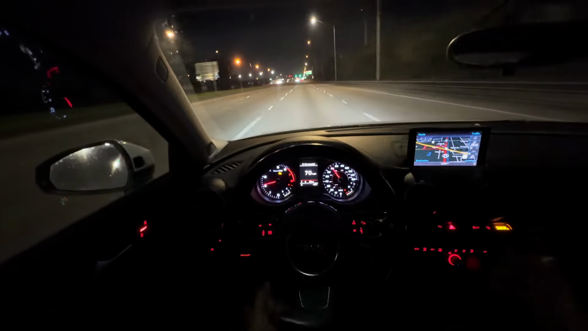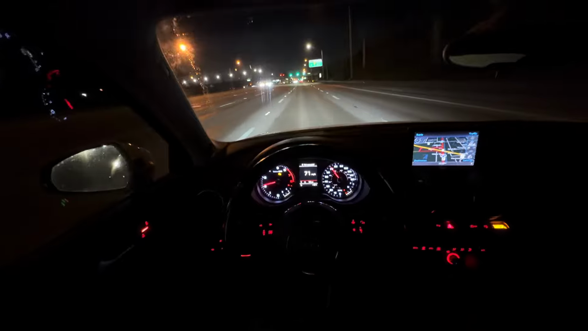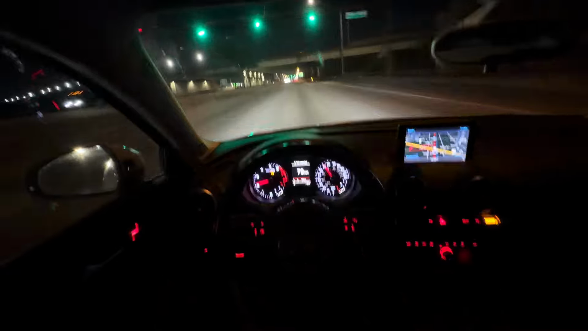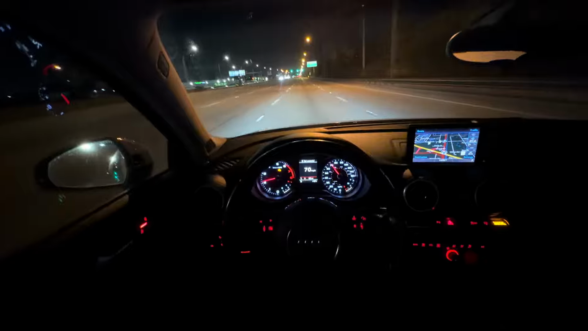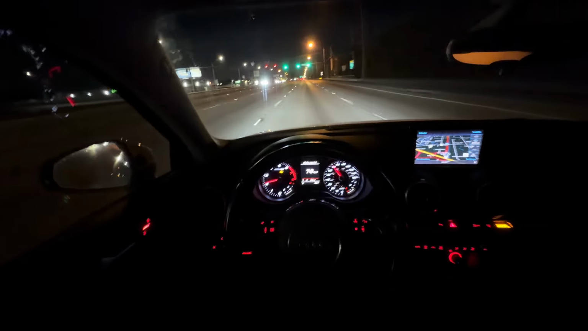I enjoy cars. I used to actually work on cars. I used to work at Audi, I used to work at Nissan, and this one place called German Automotive, which was okay. It was all BMWs, Audis, Jaguars. It was a lot of cars. But nah, I love Audis.